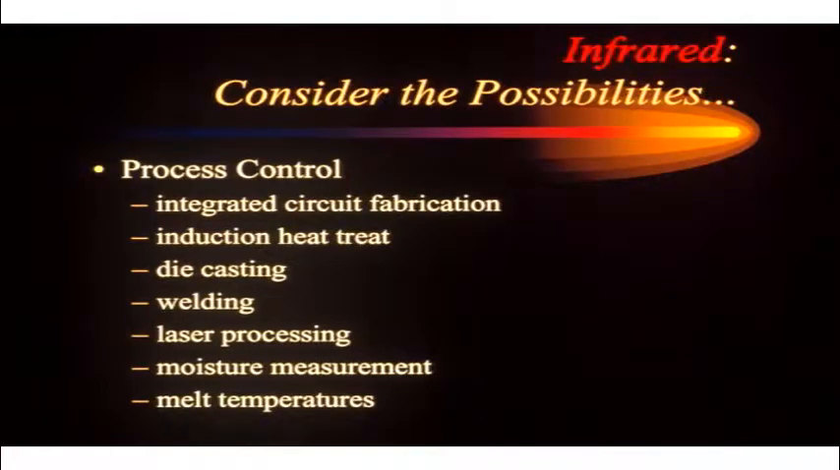All right, the area of process control, some of the ideas, the possibilities, again, in an integrated circuit, induction heat treat, a lot of heat involved there, die casting, certainly, welding, laser processing, moisture measurement, and melt temperatures.